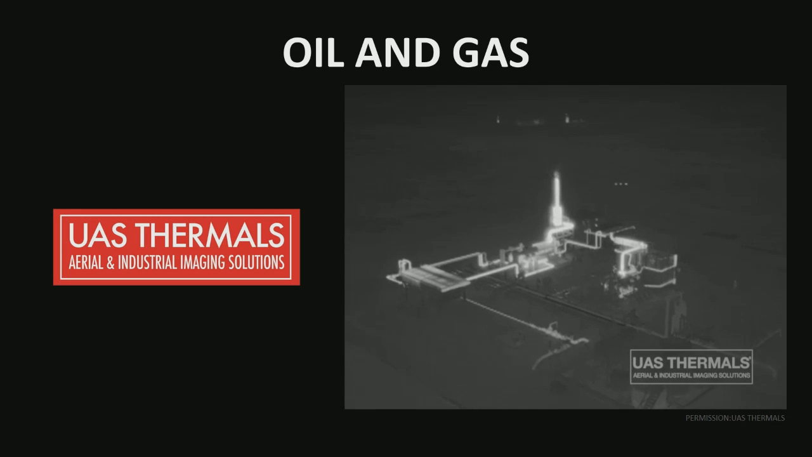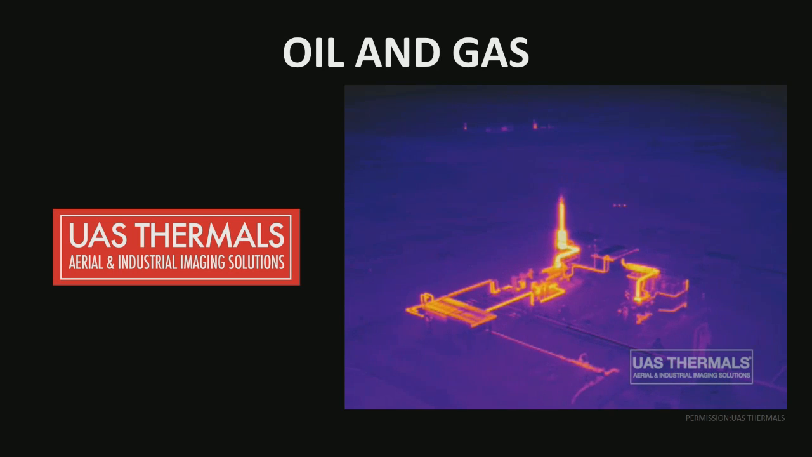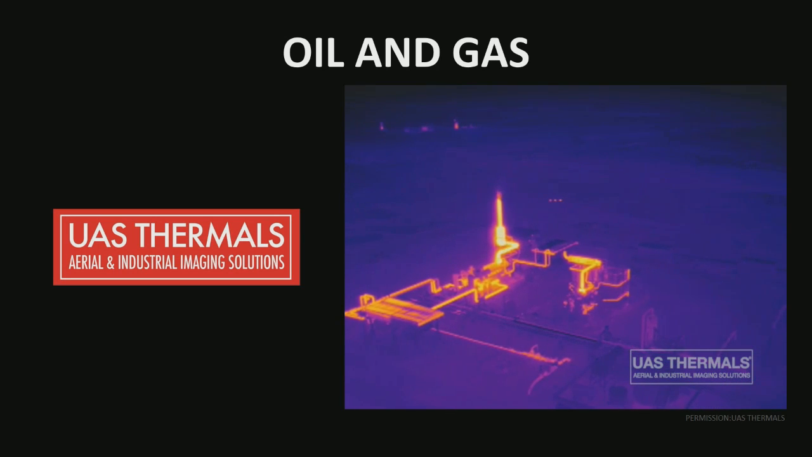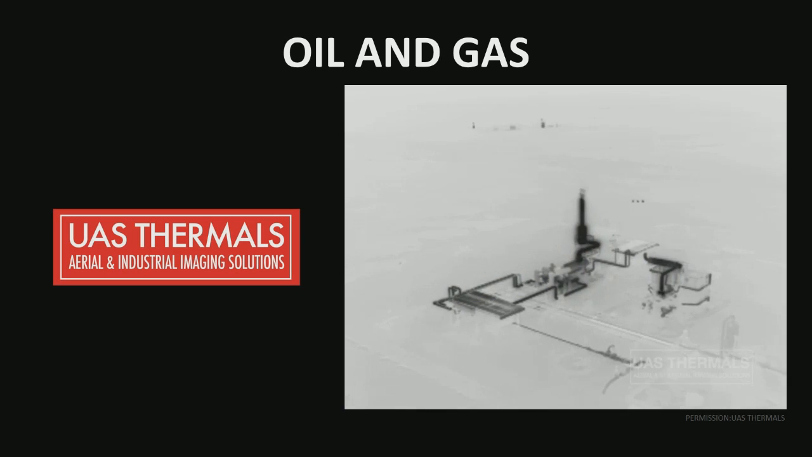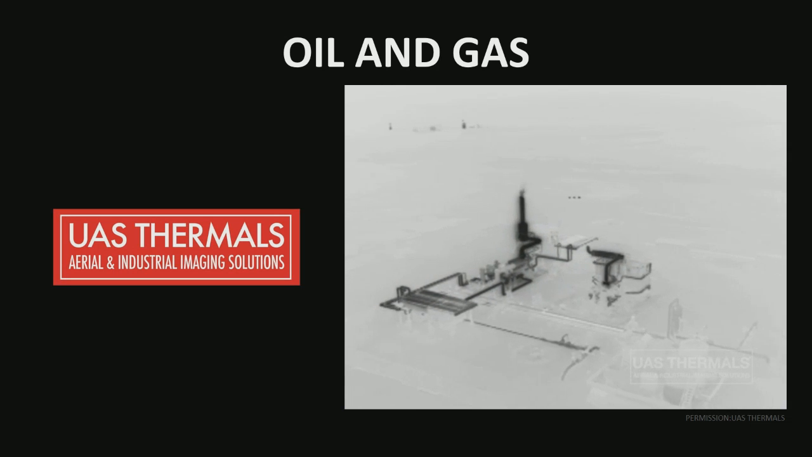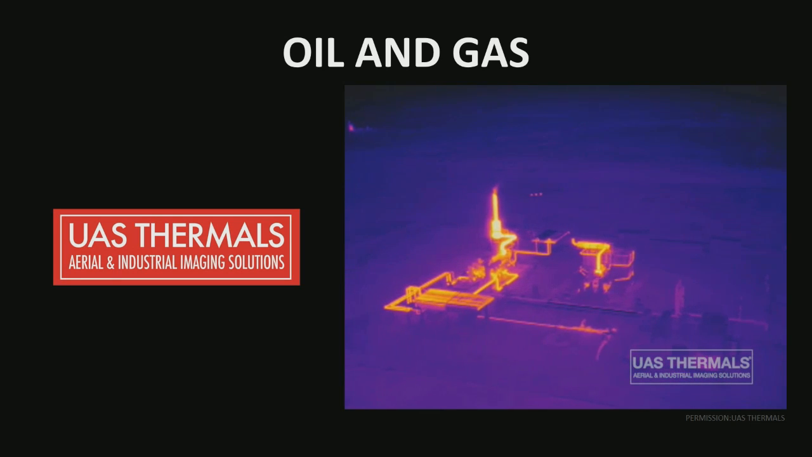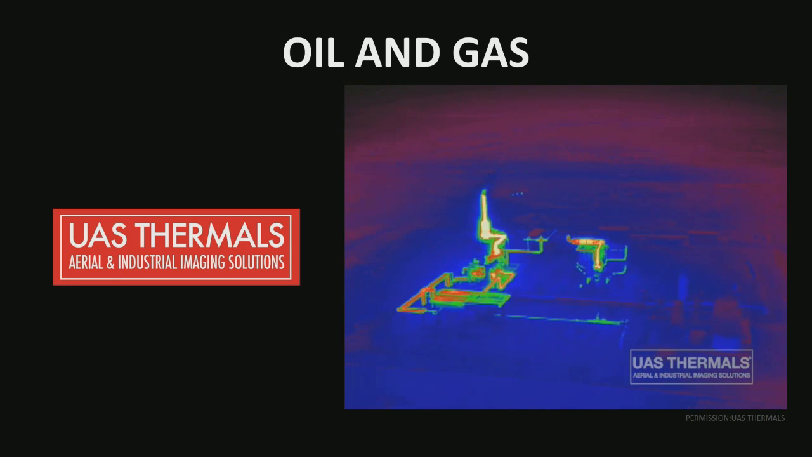Also, aerial thermal imaging is being used for stack inspection and also for offshore oil rig inspection for the infrastructure. And this is replacing people being harnessed onto scaffolding-like situations. So it's a huge win for the insurance companies and also for the safety of the people that have to do the inspections.